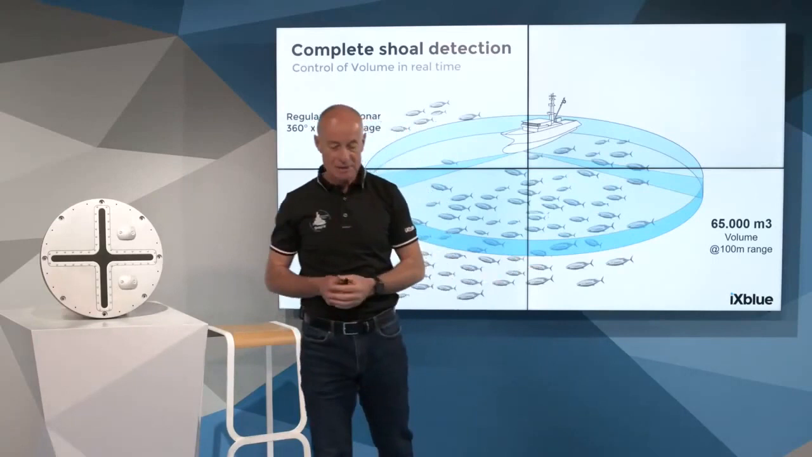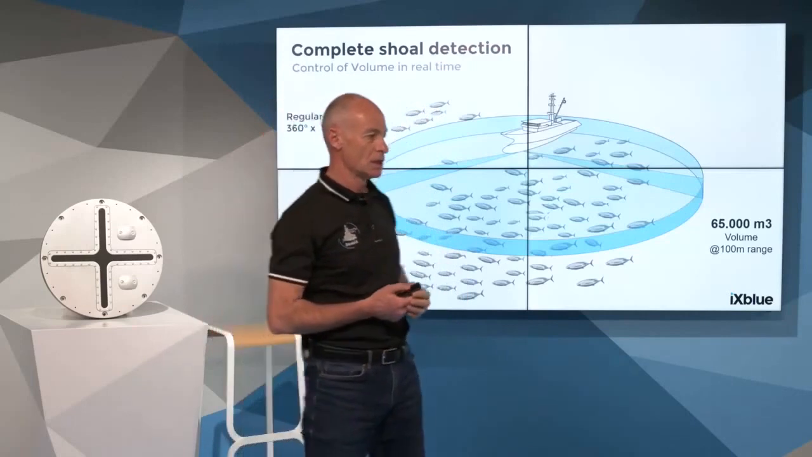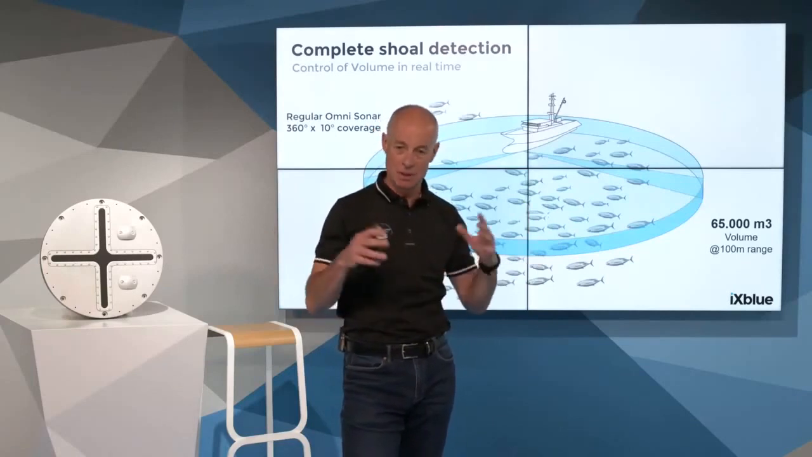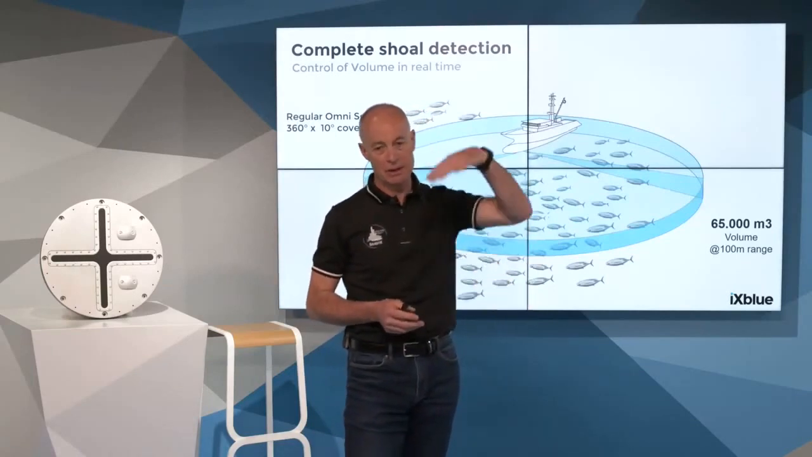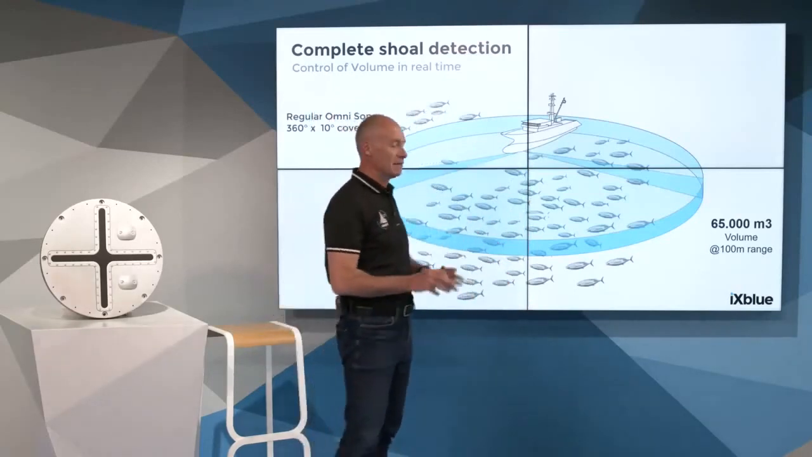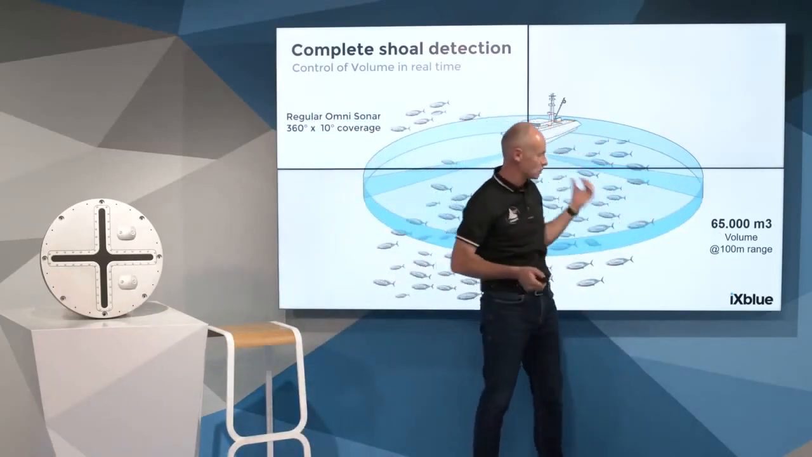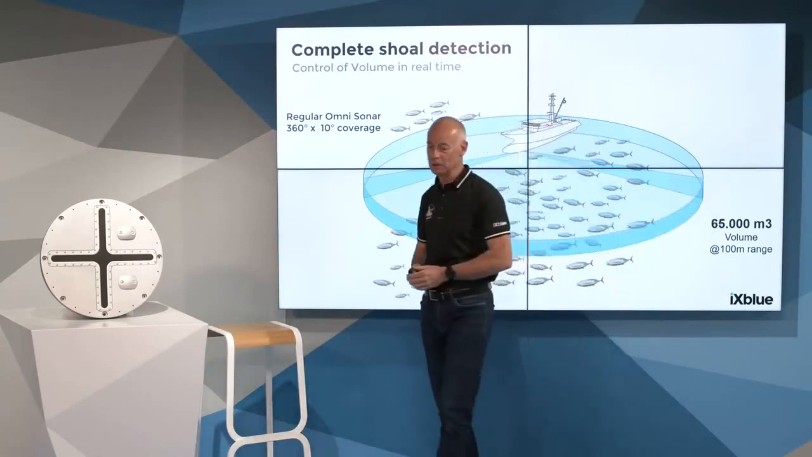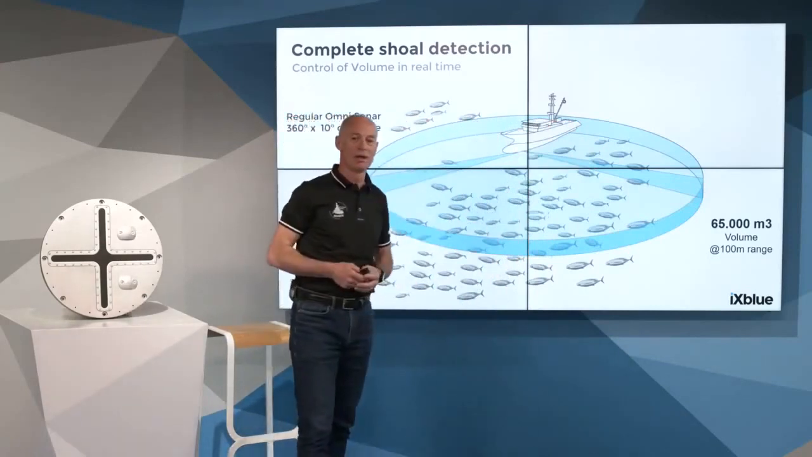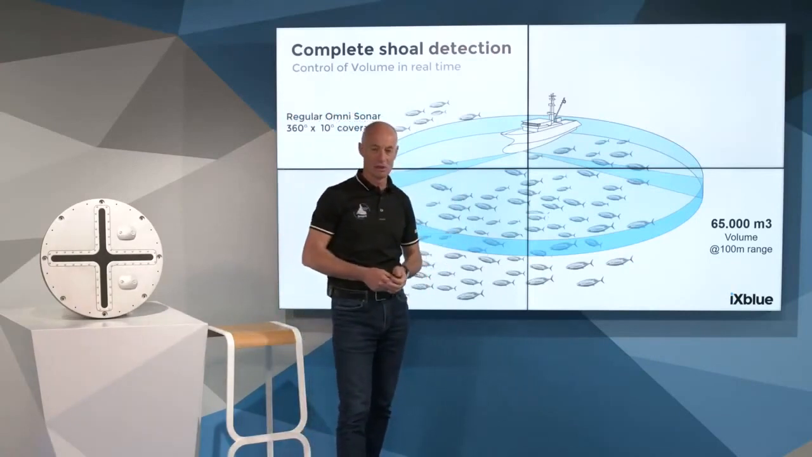That is a concern, because to make the right decision to catch a tuna shoal, he has to evaluate the realistic quantity of fish, and he also has to understand the behavior of the fish, especially how deep the fish is and how fast the shoal changes layer and depth. In terms of volume coverage, of course, it is much bigger than a classic echo sounder, as we saw before. It is 65,000 cubic meters. But of course, it is not the whole tuna shoal that is taken into account in that technology.